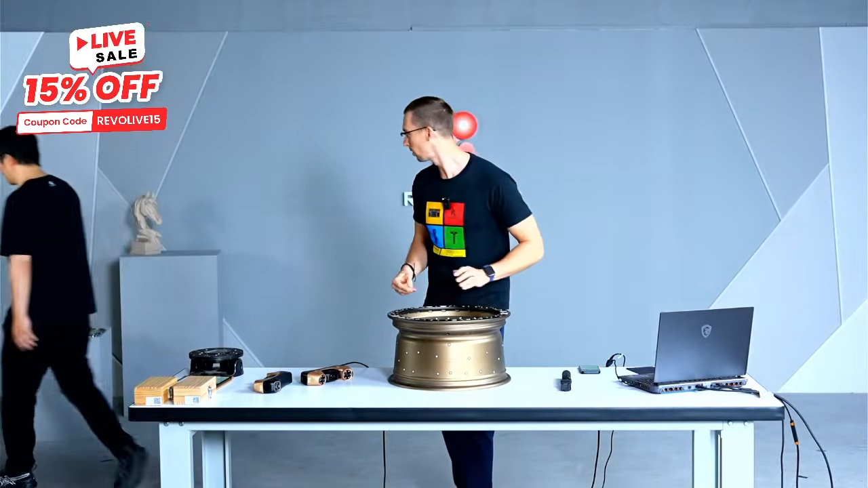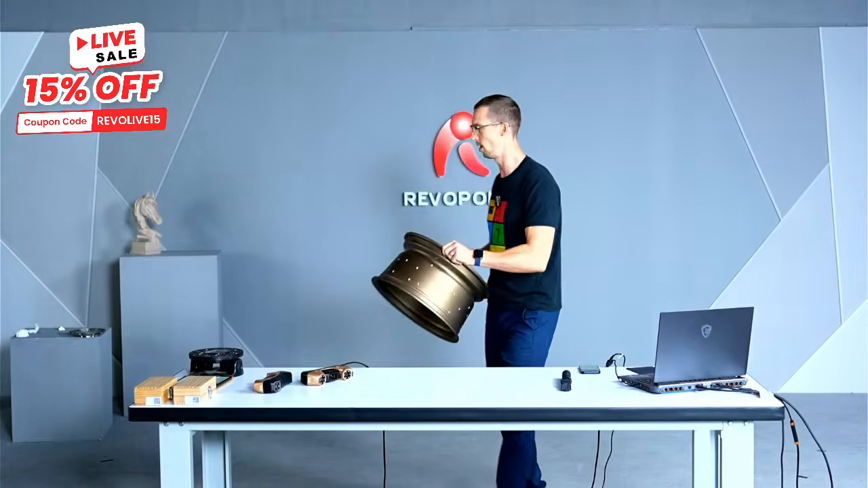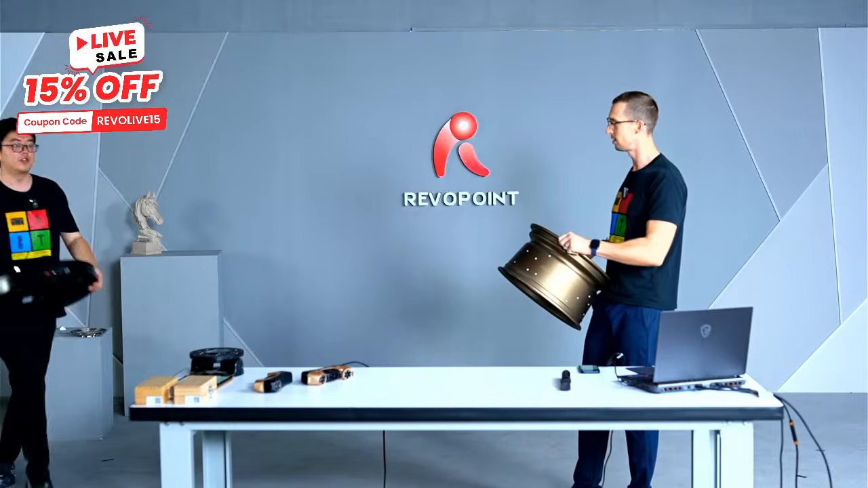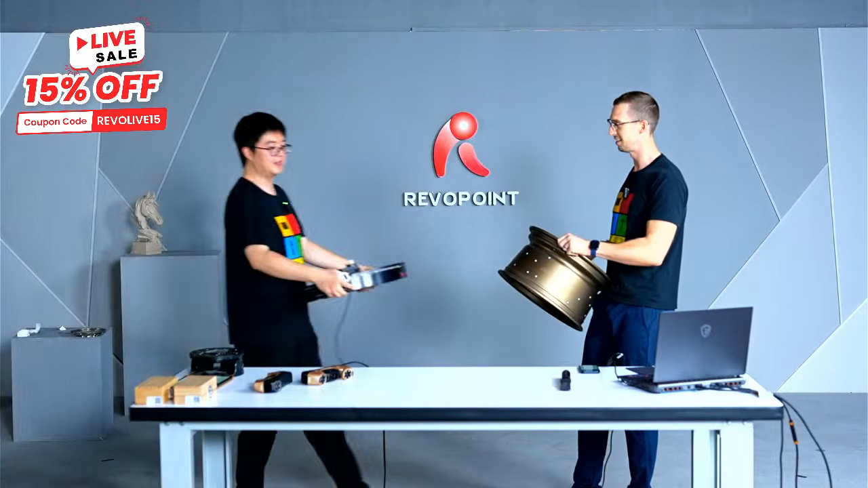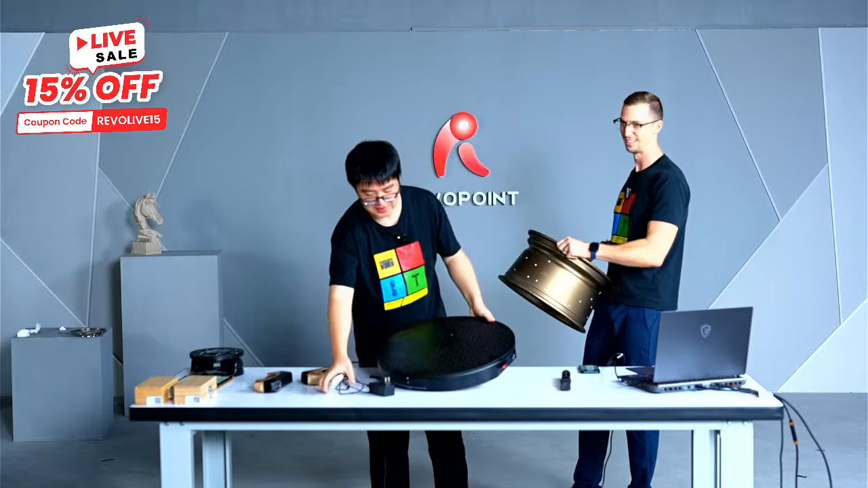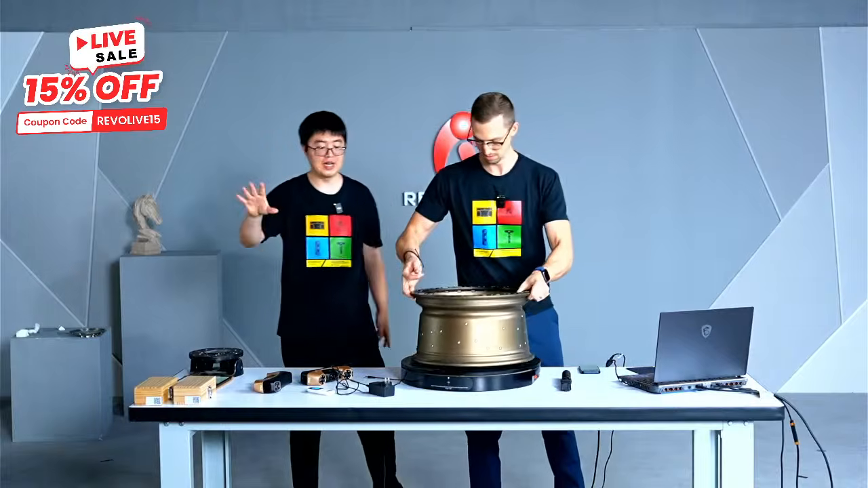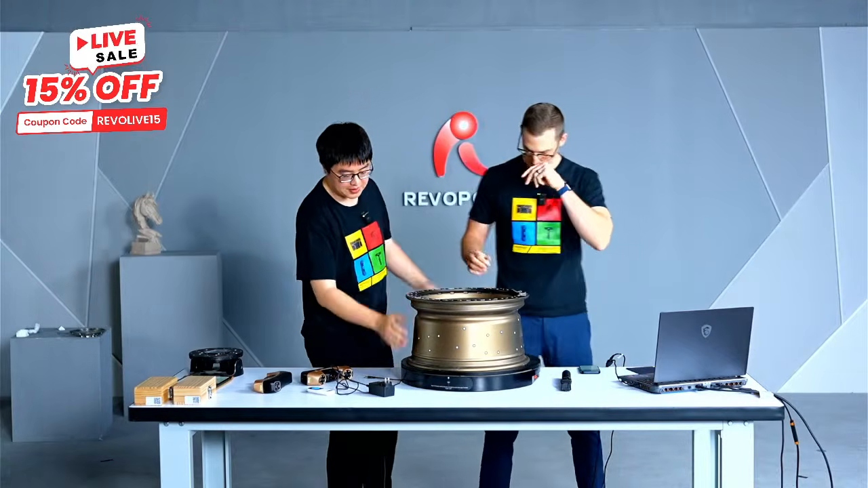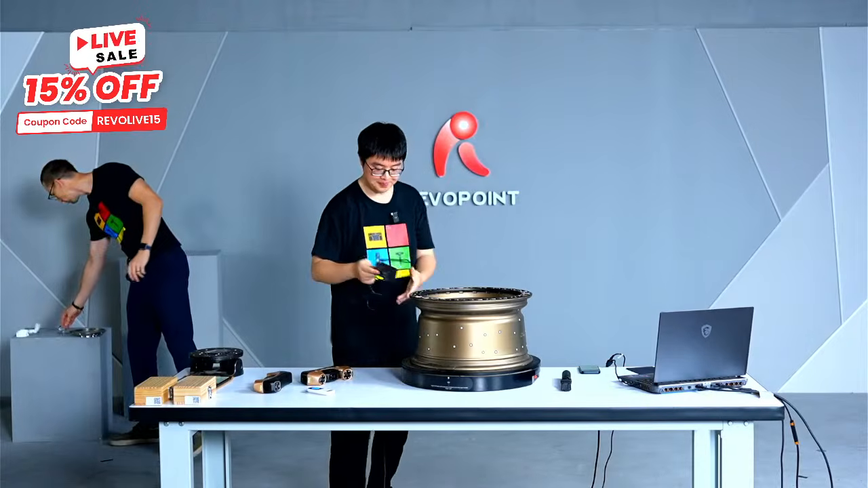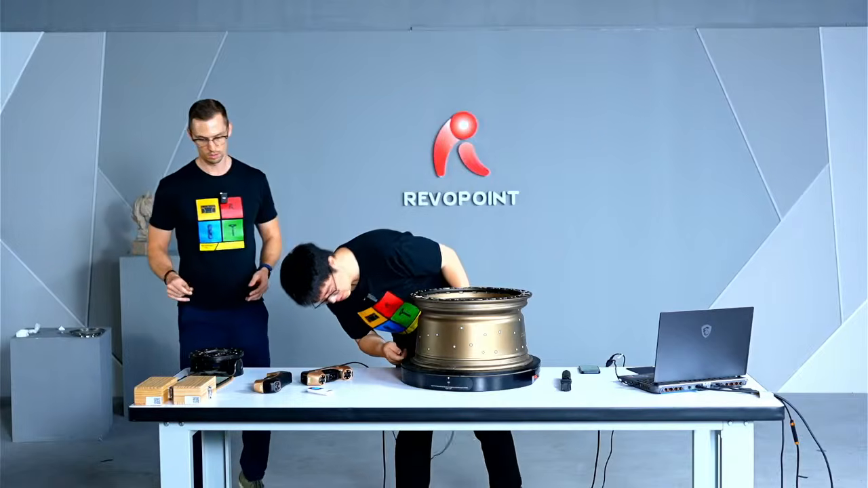Actually, I want a turntable. I don't want to really rotate around it. All right. And guys, this is our new turntable. It becomes more heavy. That's because now on the top it's not plastic anymore, it's metal. And these screw holes, you can actually install your own accessories on it. So that's what I think we call large turntable 2.